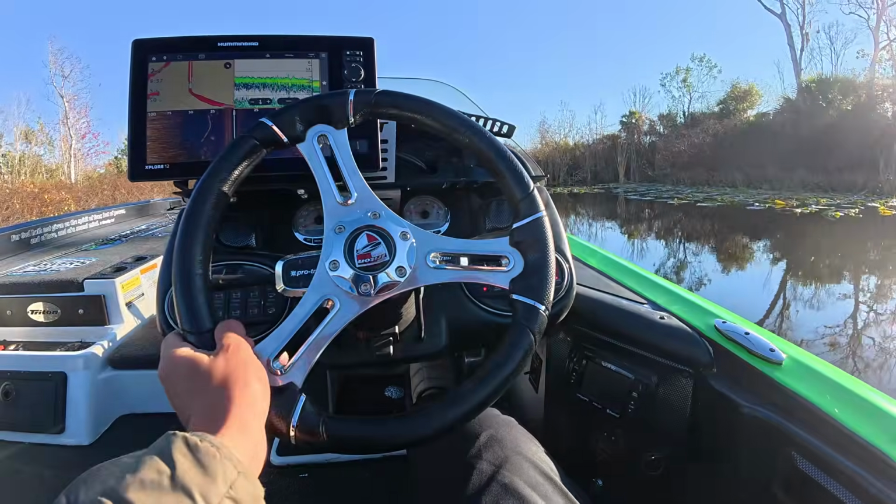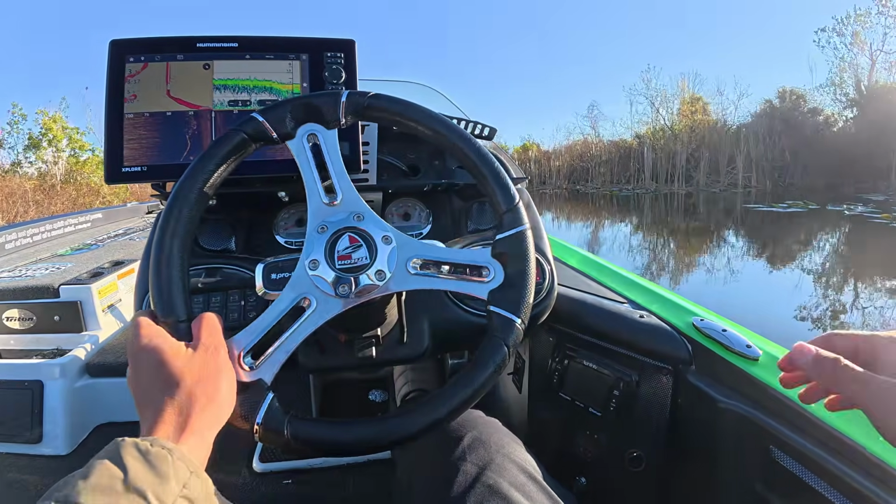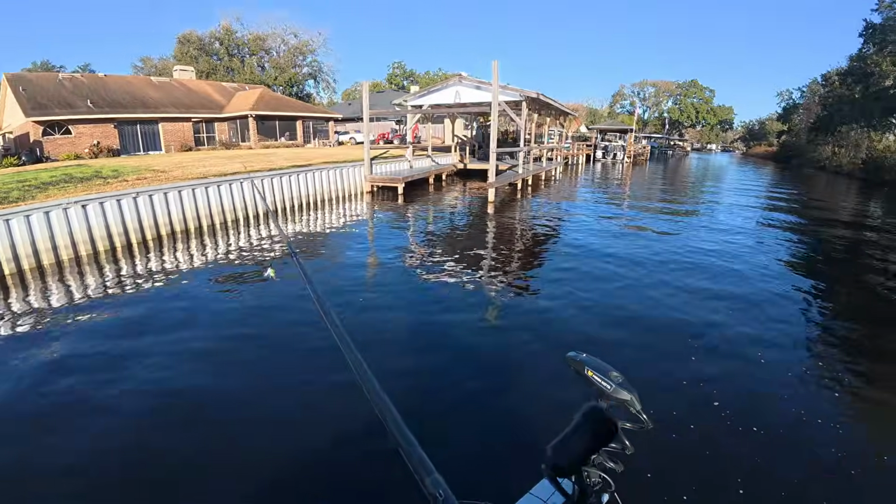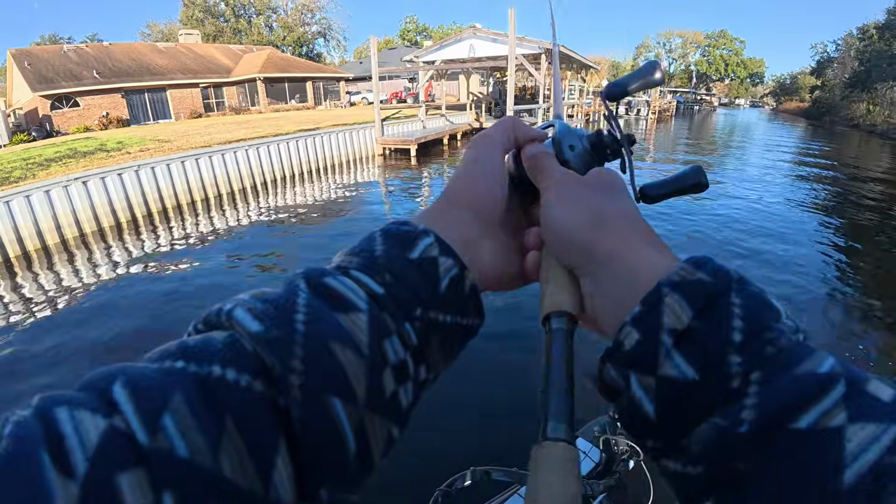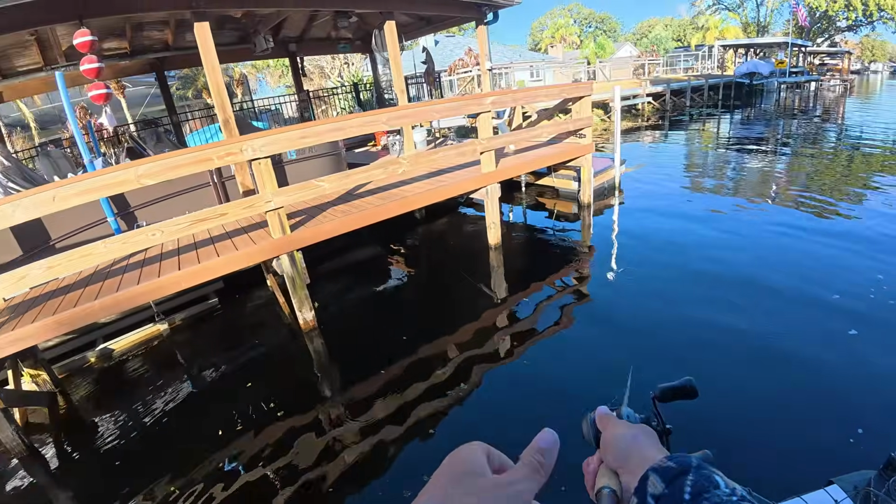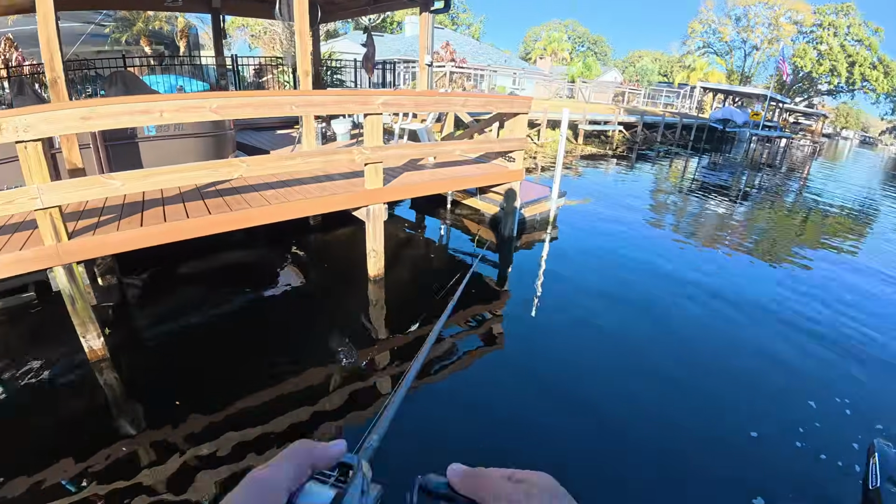Got a little bit more of an idle, and we'll catch up with y'all whenever we get sat down and start fishing down this bank. All right guys, we got our first hole. Starting out with a chatterbait here, just going around these little dock posts, just kind of get the nerves out. Oh my gosh. Good morning all.